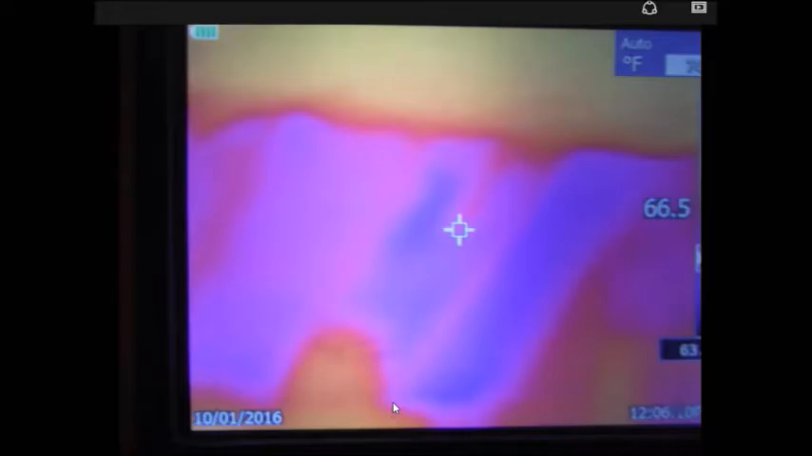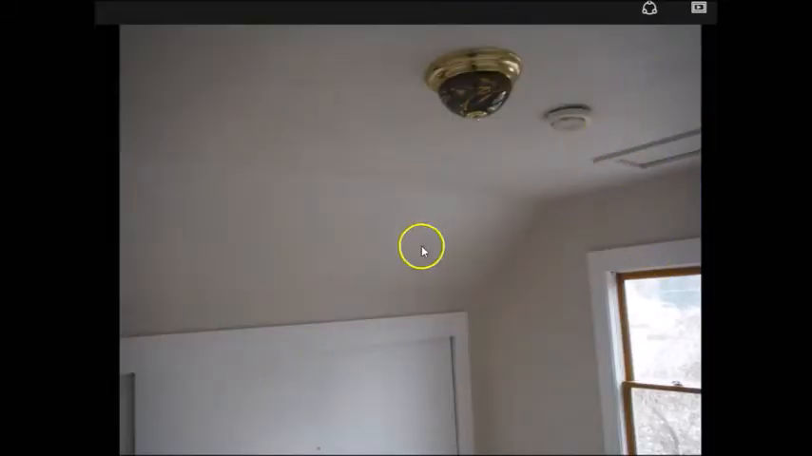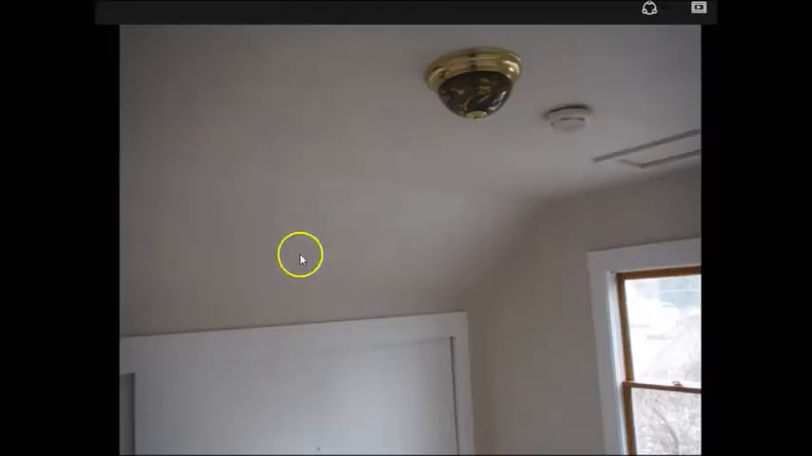This area here again is a little cold area, cold air coming in, no insulation. It was in an older house attic, so it's these side walls here. Right on the other side of that basically is the roof, with maybe a foot gap in there, but that area clearly showed no insulation.